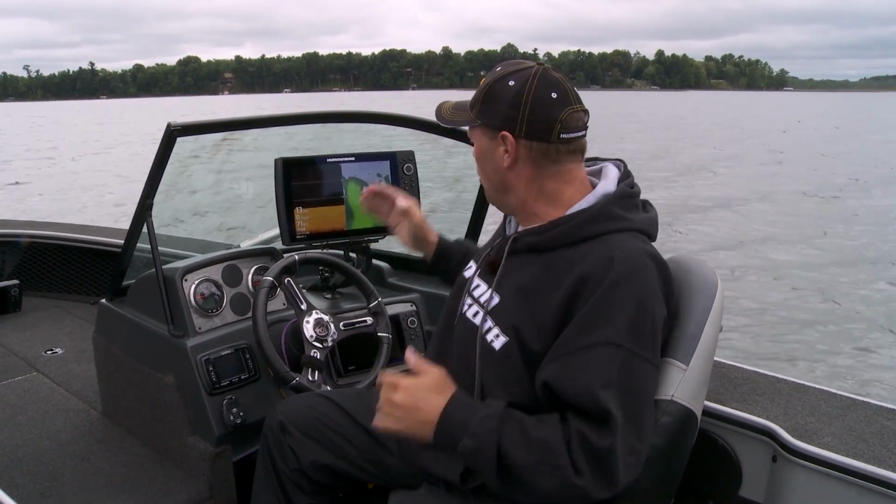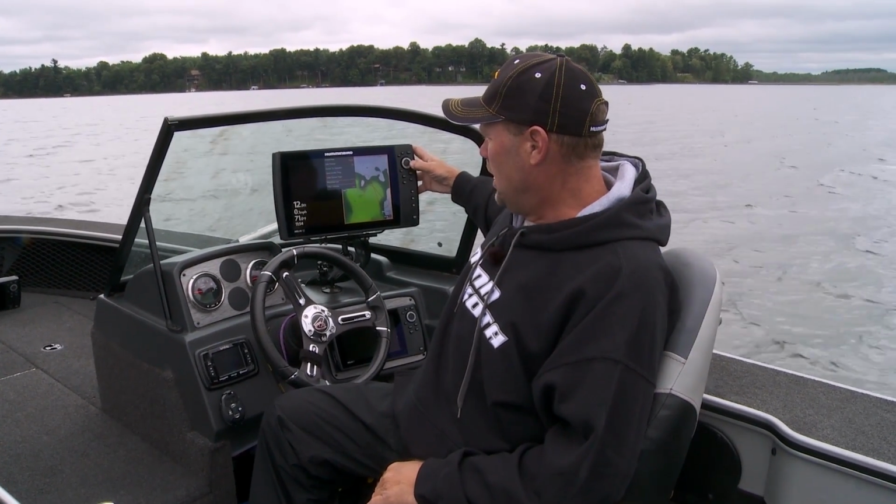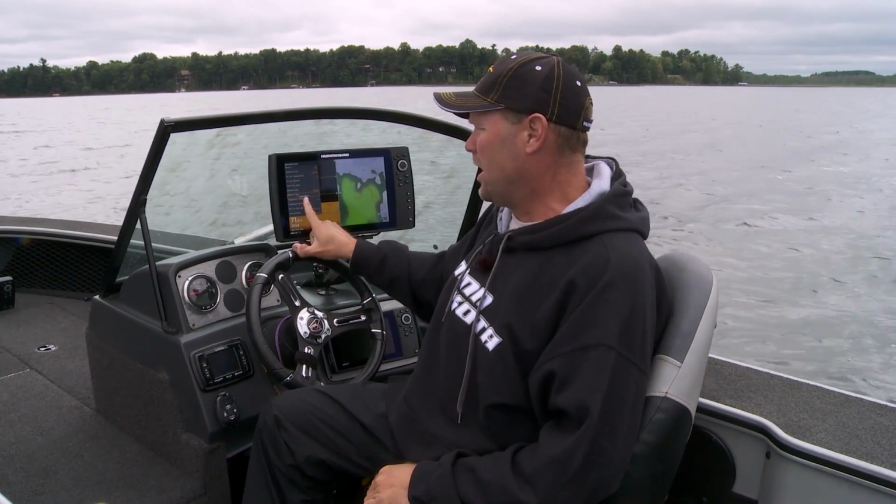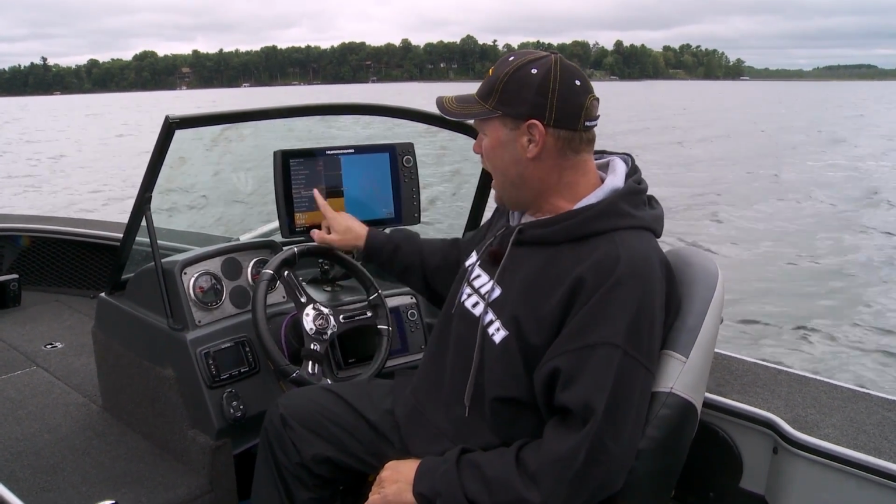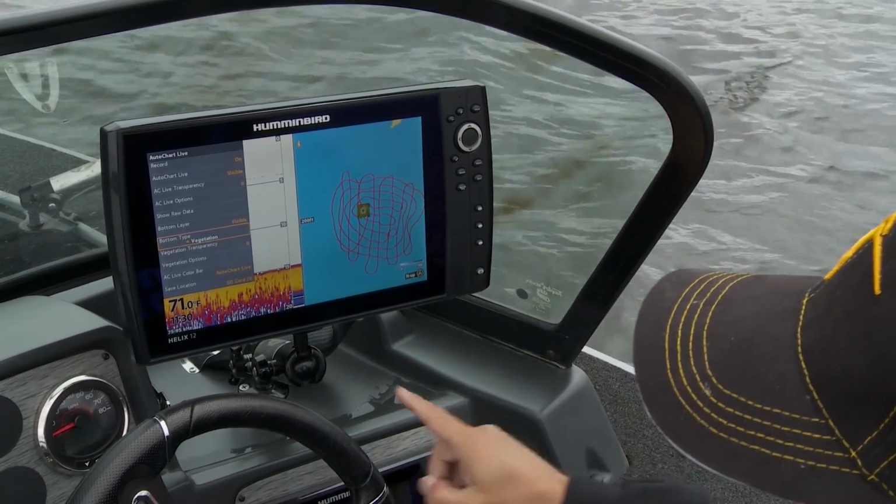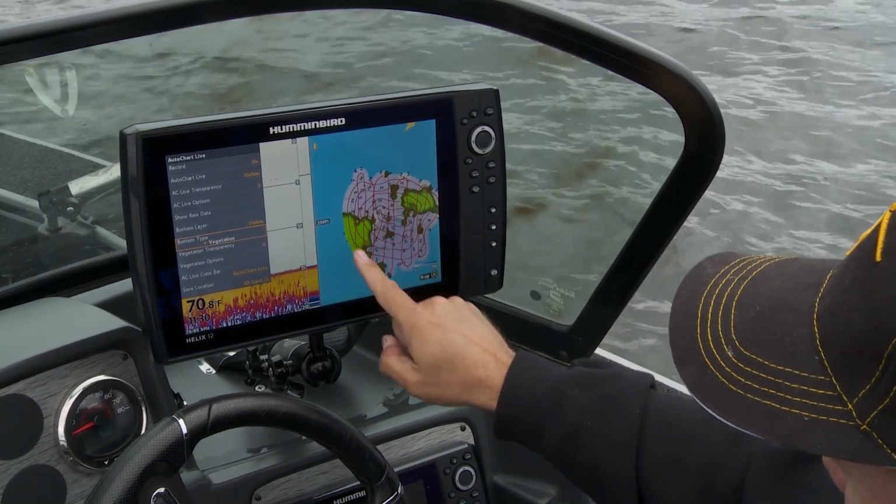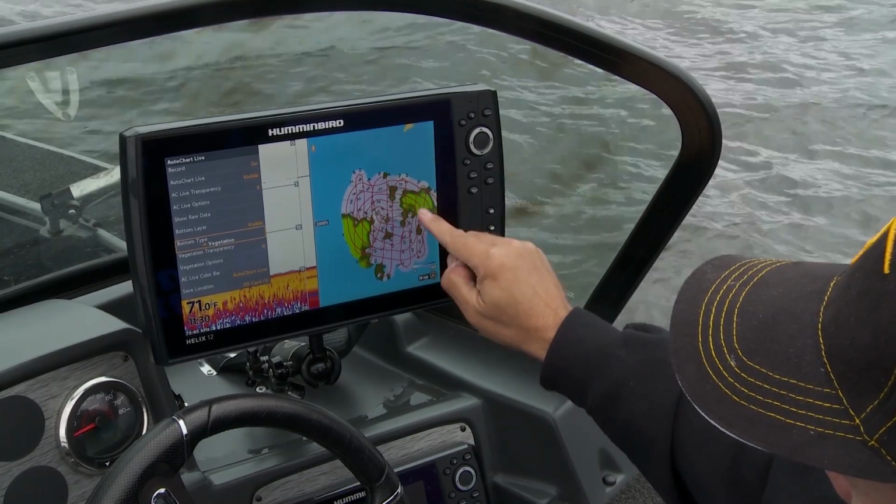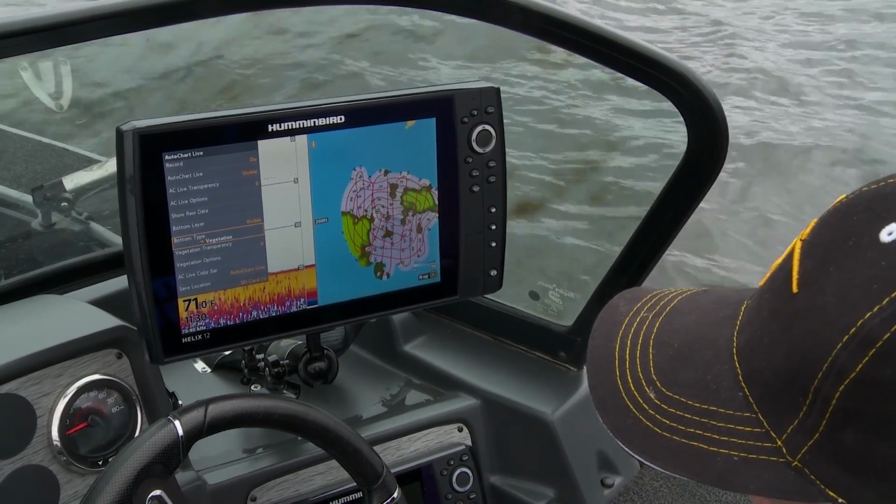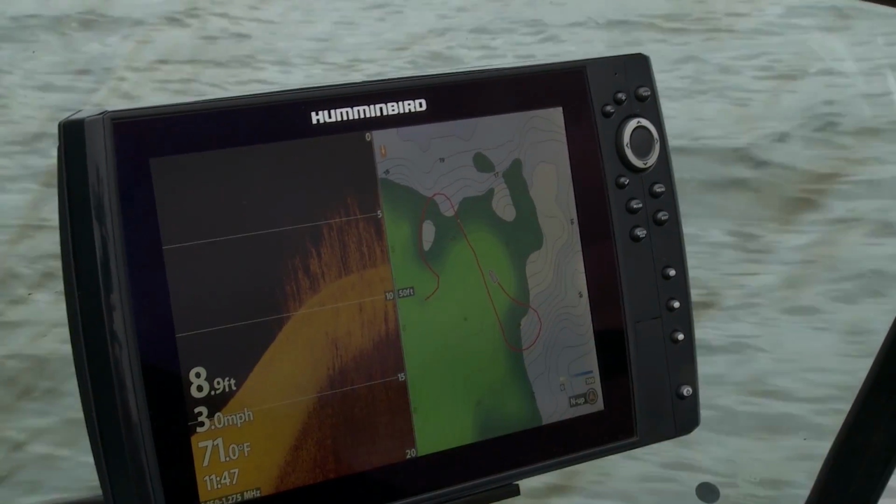I'm then able to go in, and through the menu screen, I can go down to AutoChart Live, go into the system, and come down here to bottom type. I'm gonna switch it. I had it on bottom hardness while I was mapping, but while I was mapping, it was also logging other data. Let me show you what it was logging. It also logged vegetation. So when I switch it over to vegetation, I now can see the areas that had weeds while I was graphing. And it will draw it for me. It will actually draw the holes in the weeds.